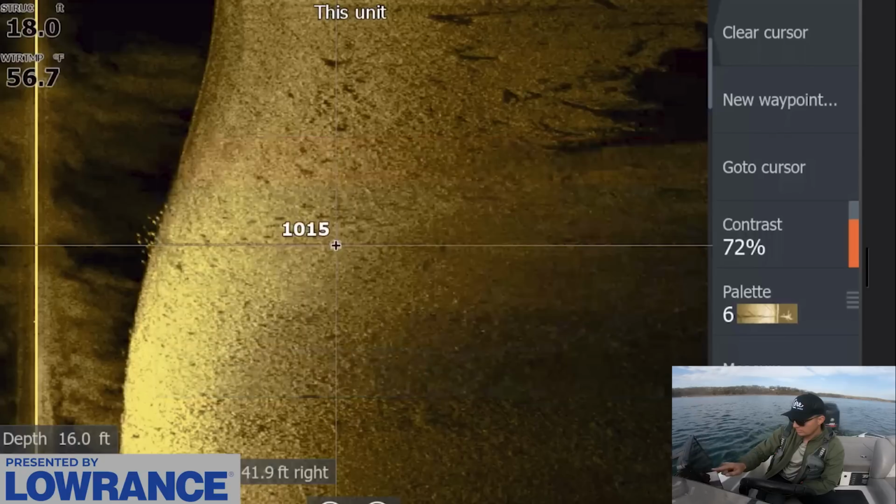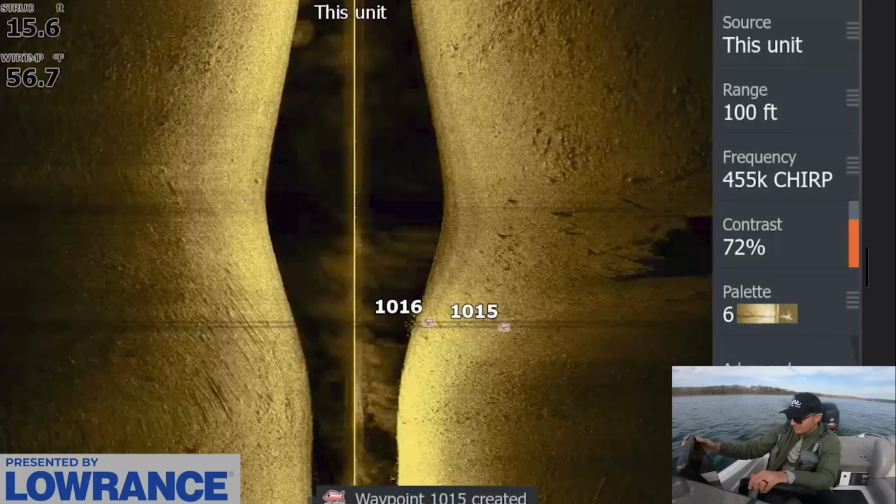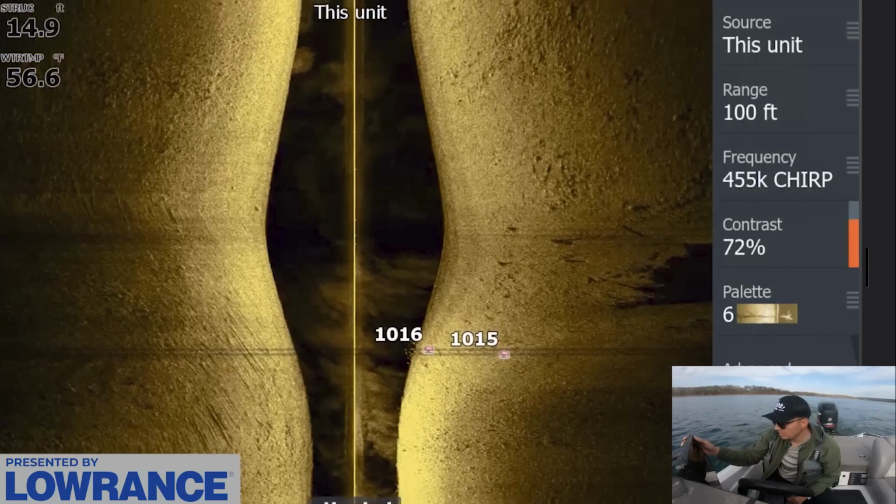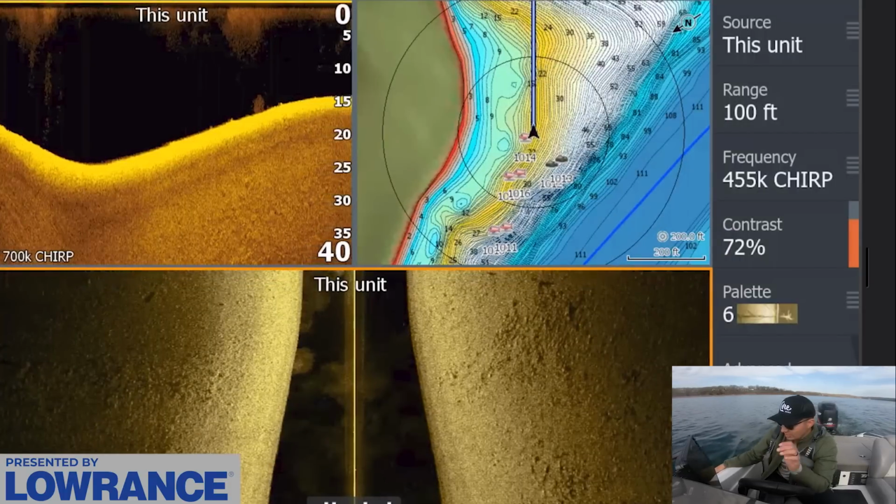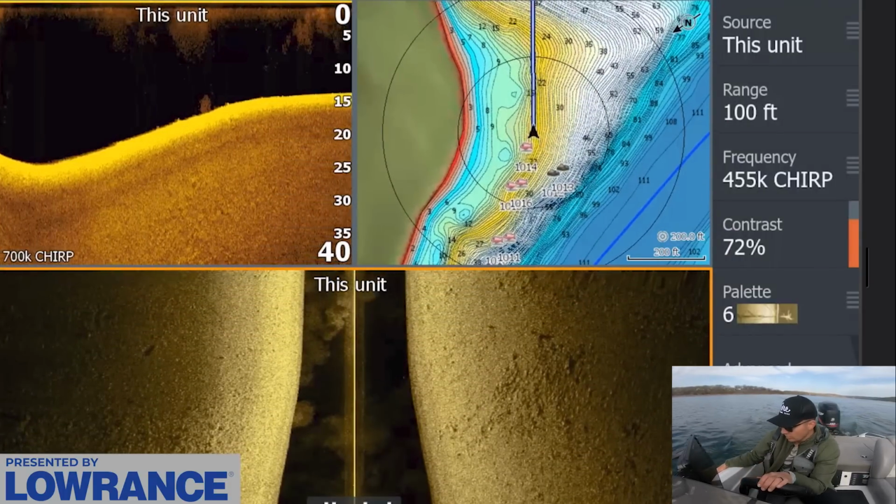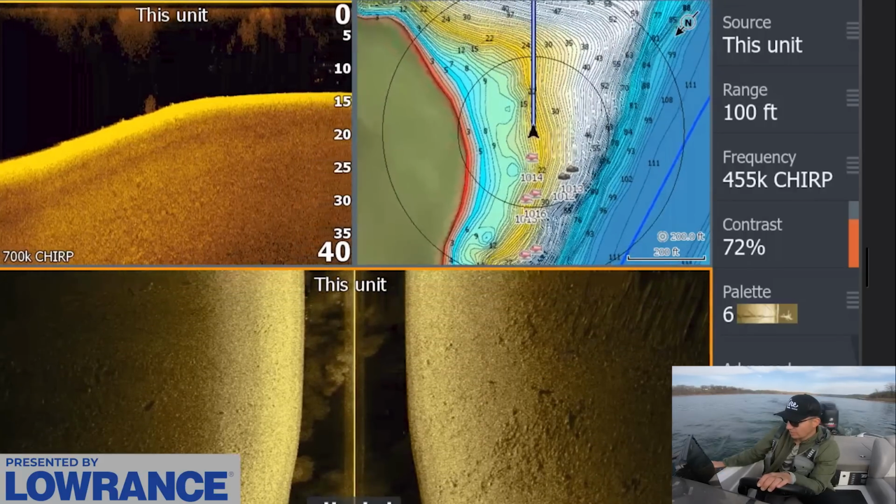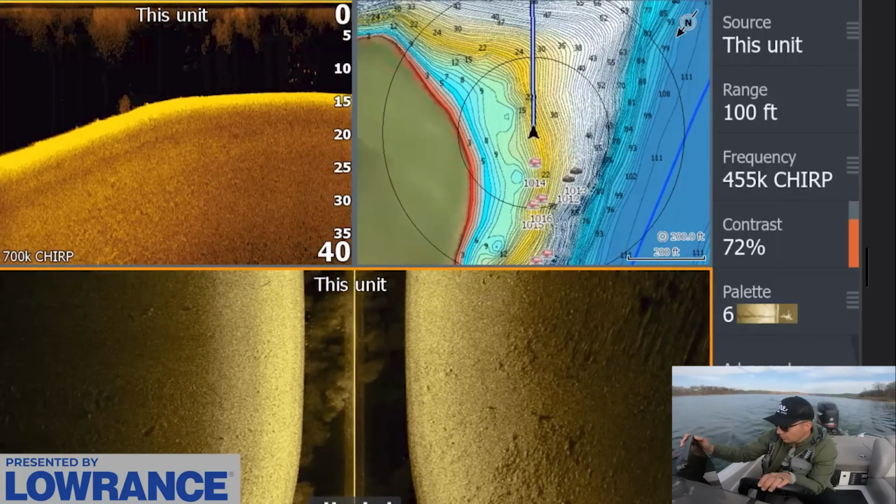So that could be what I'm marking here are not bass, but I think there might be bass in this general zone feeding on those, because it looks like there is some shad. There's also some shad popping on that 2D right there, or sorry, on down scan right there. Okay, there's some stuff going on in here. Here's more fish right here. Wow, this point is loaded up.